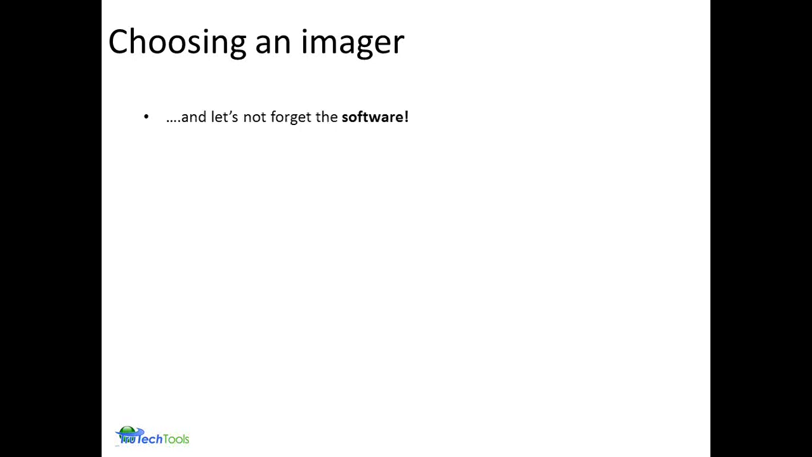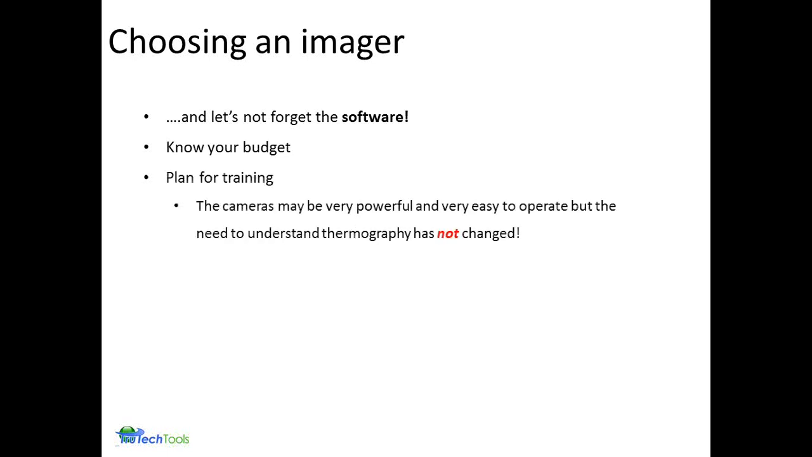Continuing, don't forget the software. Software is important. When you're out taking images, connecting you to your customers is how you present those images. So do a little investigation into the software package that works for you, that makes it easy to go from image taking to report writing. And of course, just know your budget. Include some plans for training. It's important. As you've seen in some cases here, sometimes imagery can be rather difficult and it's a challenge. But plan for training and you'll do a good job.